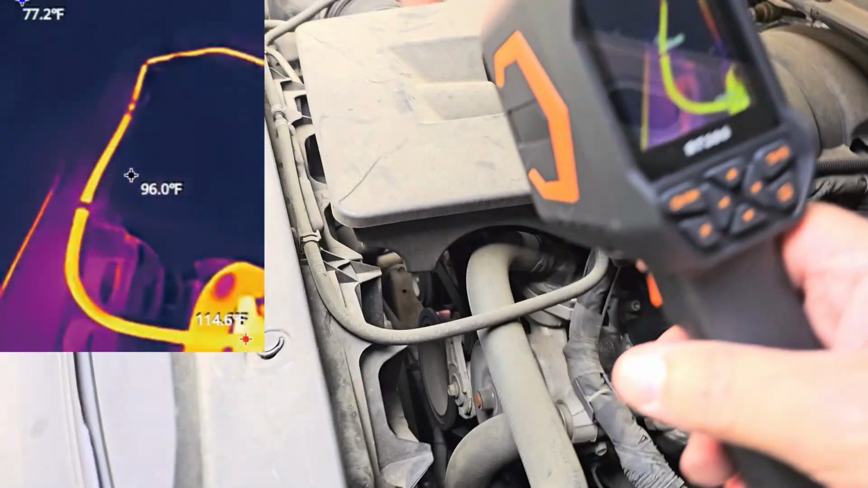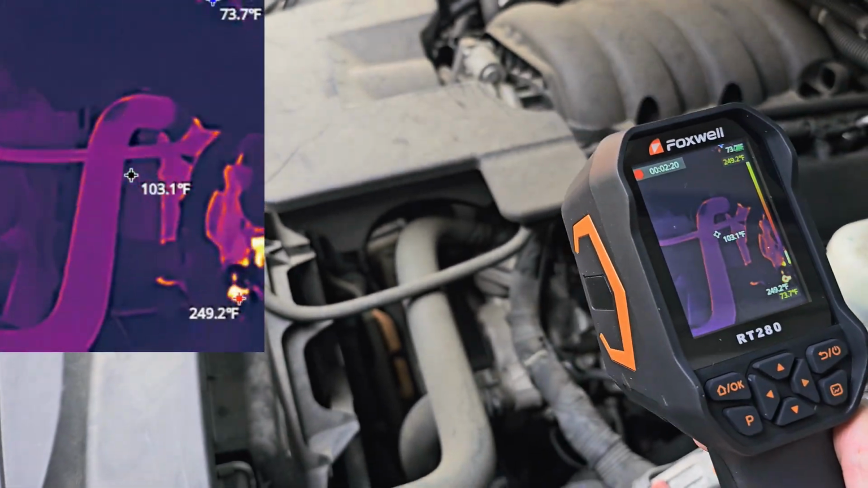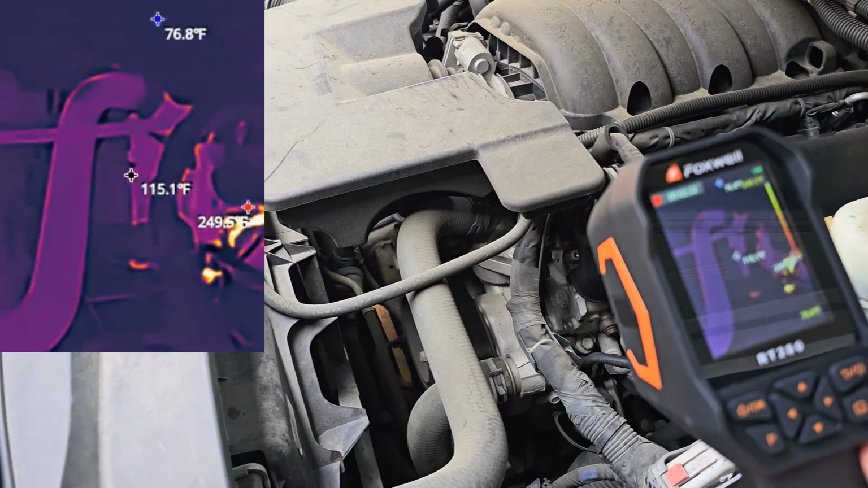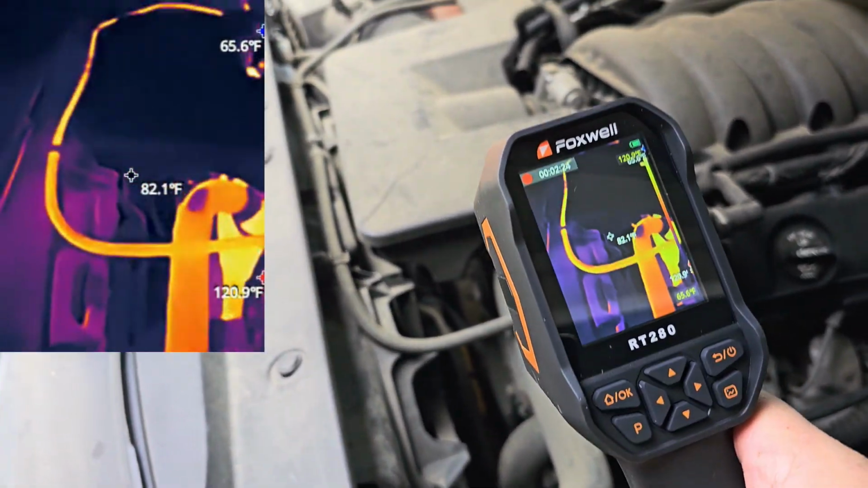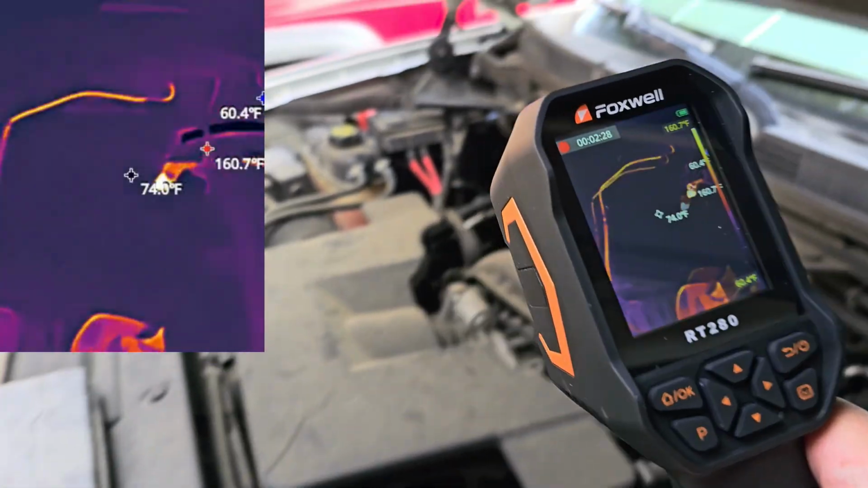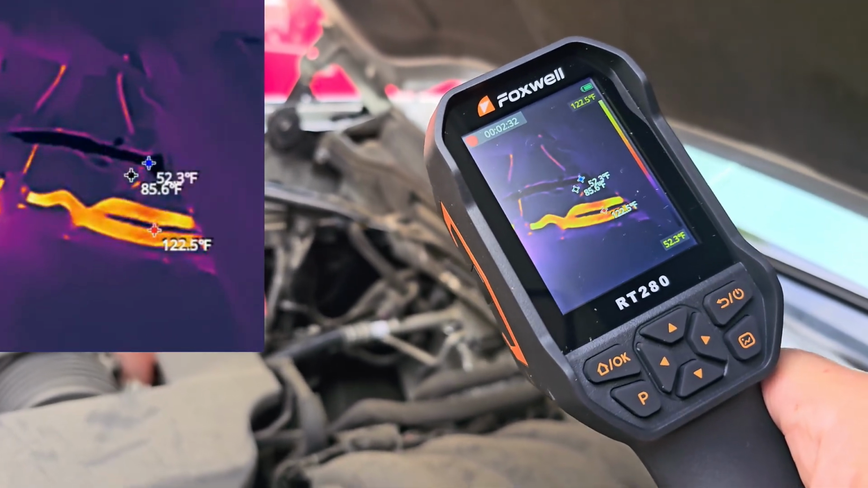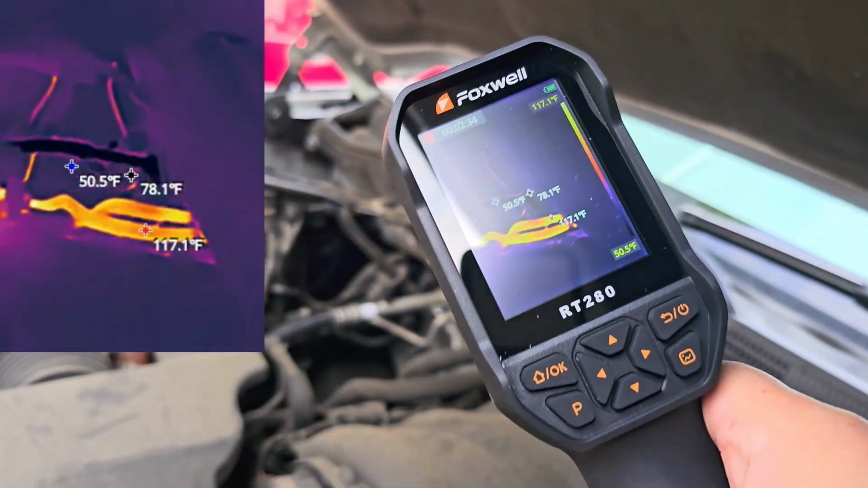Anyway, just a real quick video showing this new Foxwell thermal imager. Very cool. If you don't have one of these yet, you need to get you one. They come in handy for a lot of things.